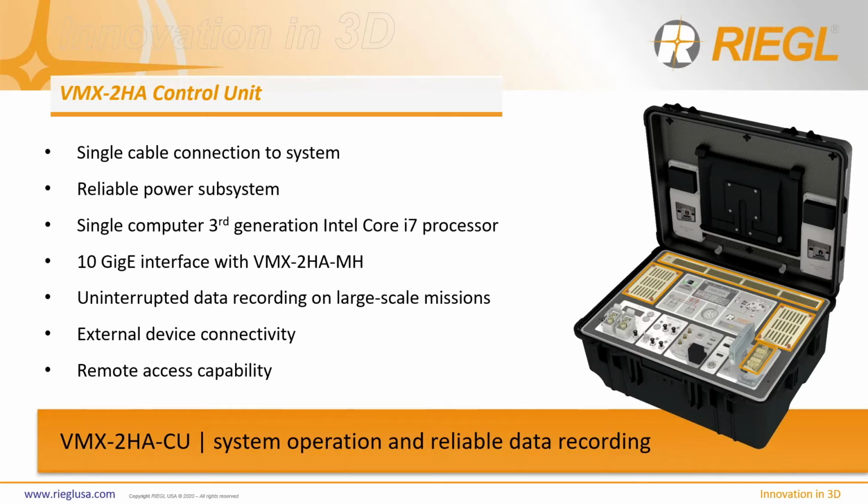Again, this is a single connection. So a single connection from the rooftop where the scanning system is down to the CU box. And that sort of is our overview of the VMX 2HA.